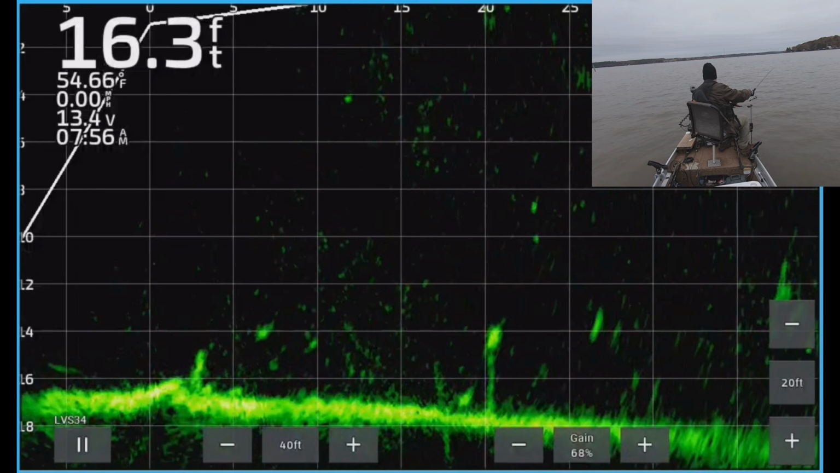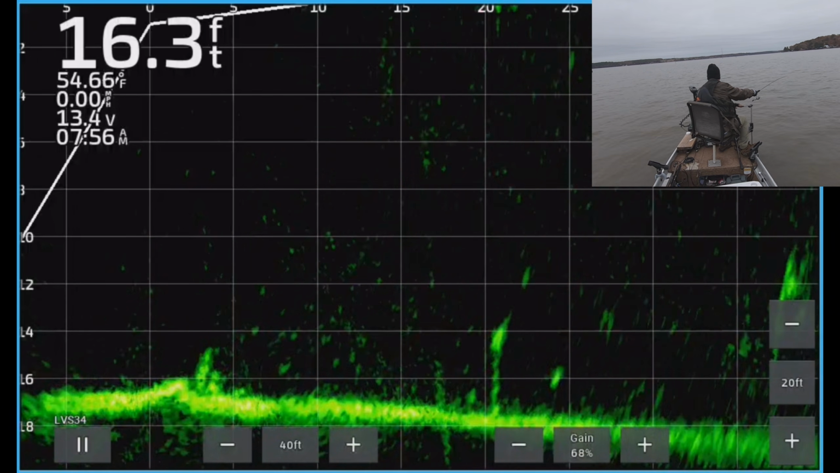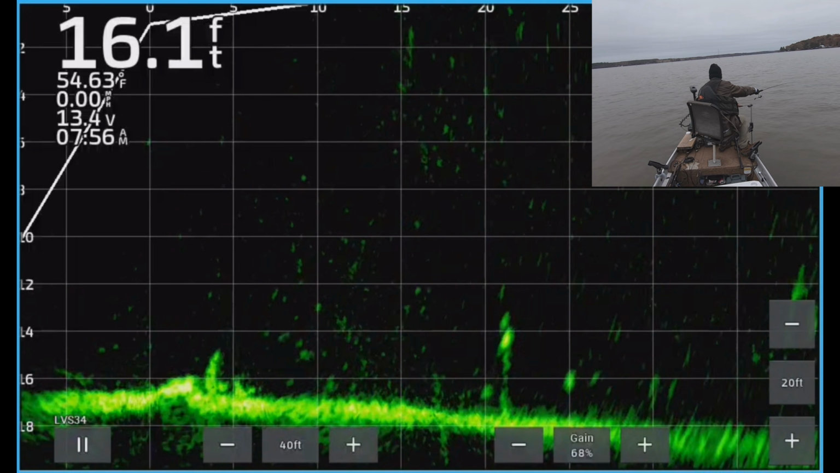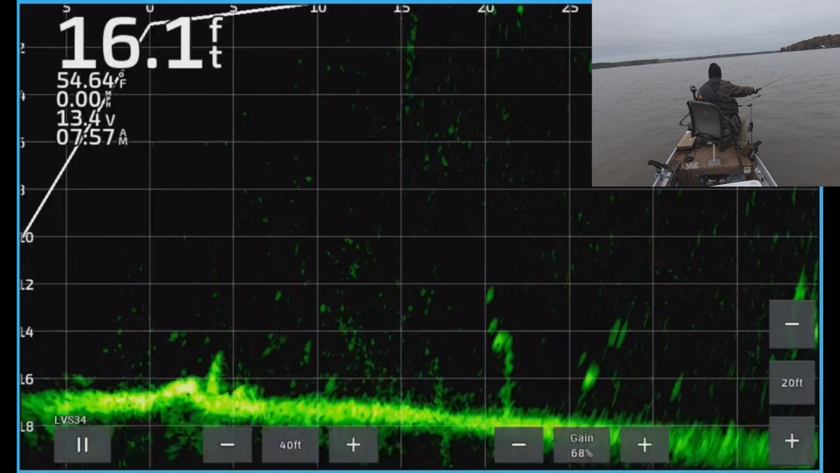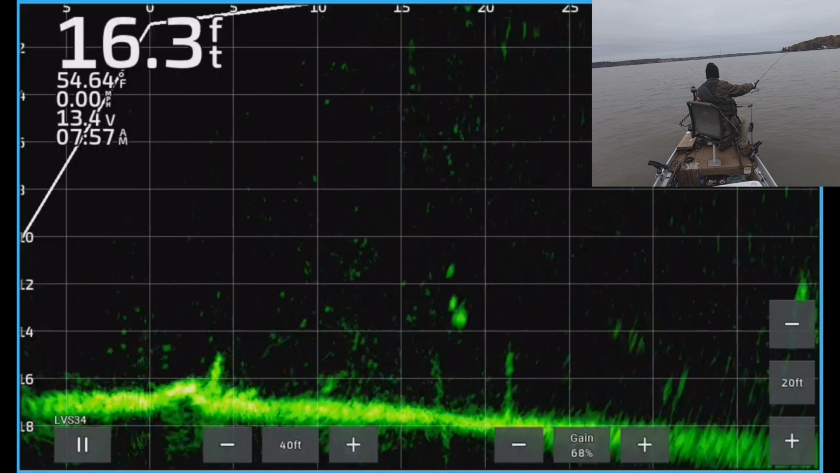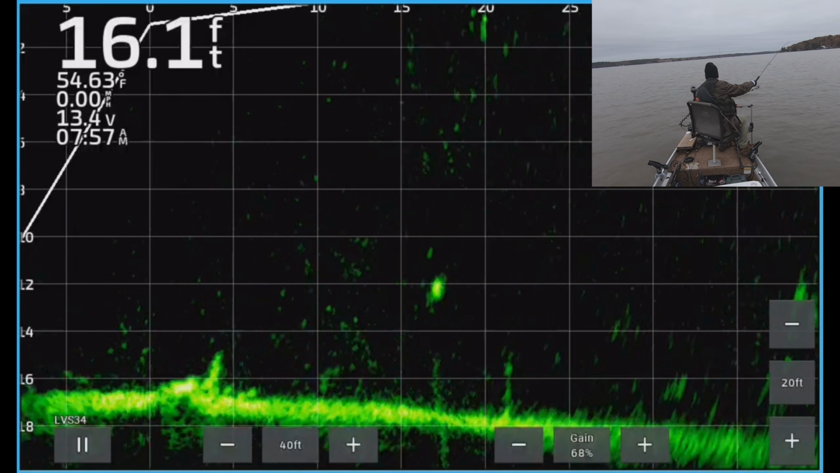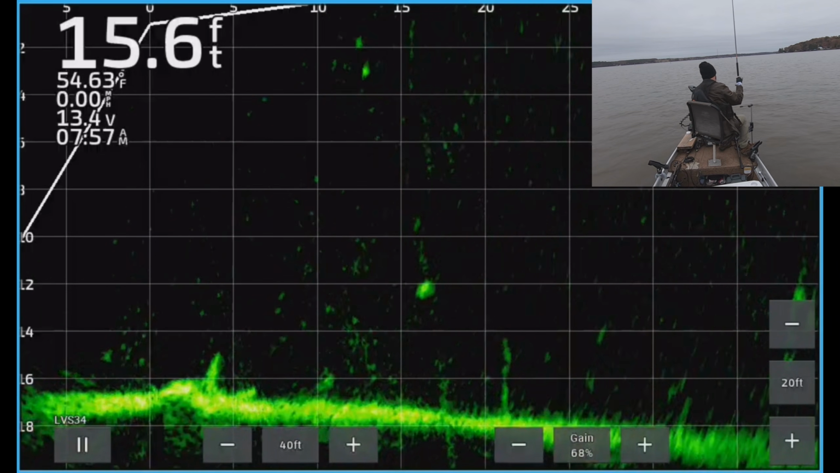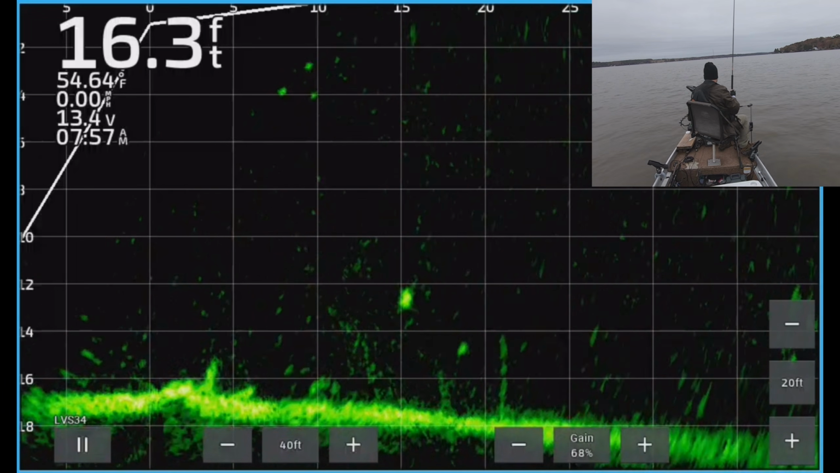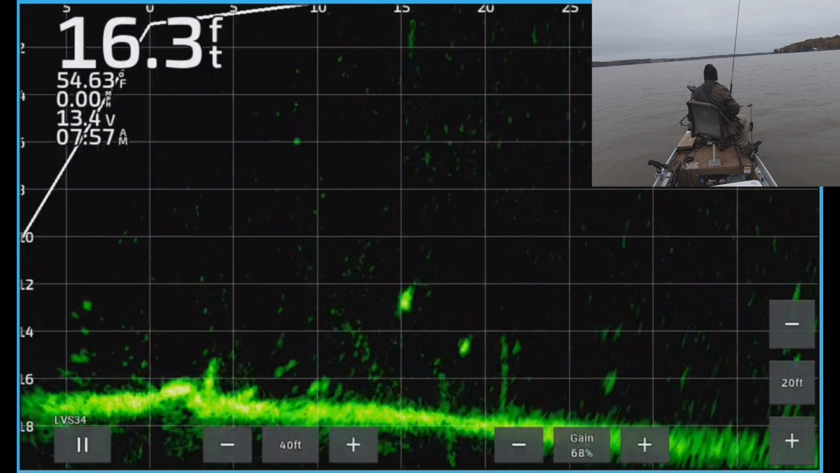You can see those jigs. You want them to be the same exact brightness as that fish. Here he comes, here he comes. Oh, he lifted. Man, this might not be the color today.